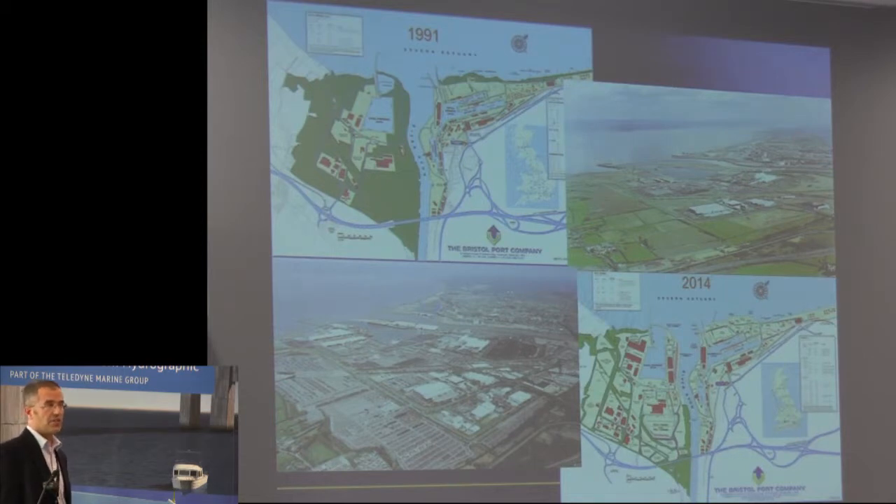We are the largest car importer into the country. 75% of the vehicles we import, 25% are exported or transshipped. So we do deal with a lot of vehicles, but we do deal with a lot of trades.